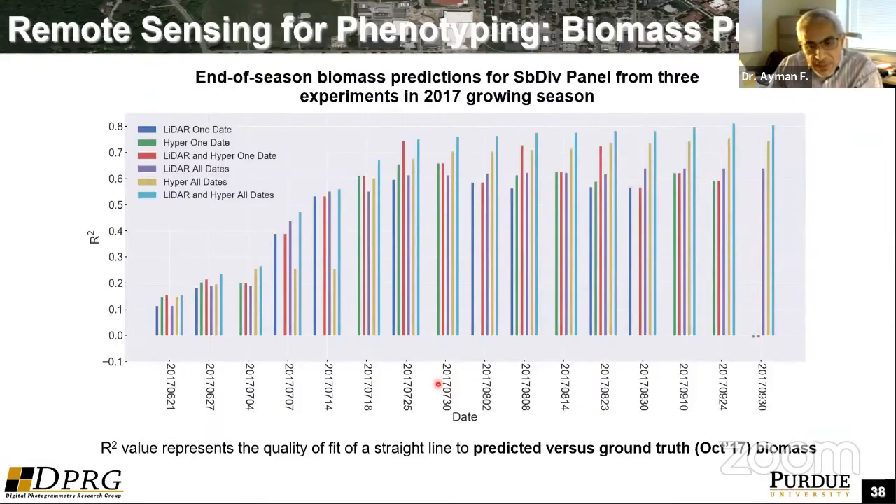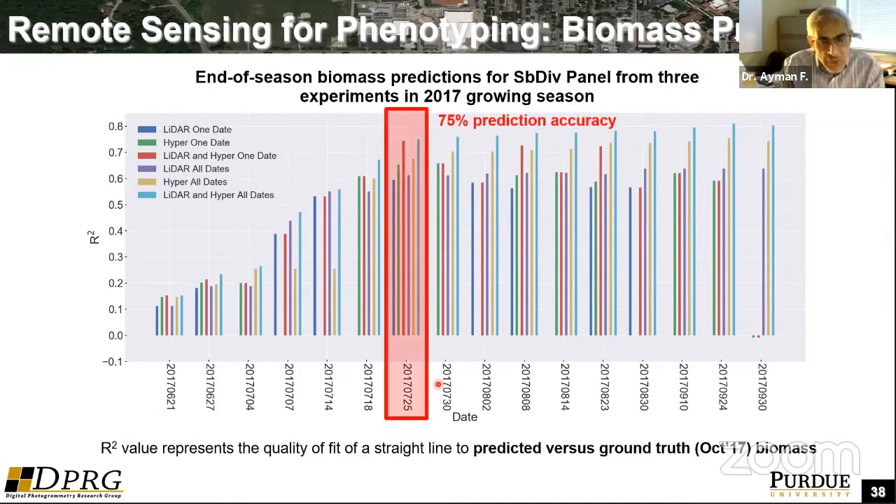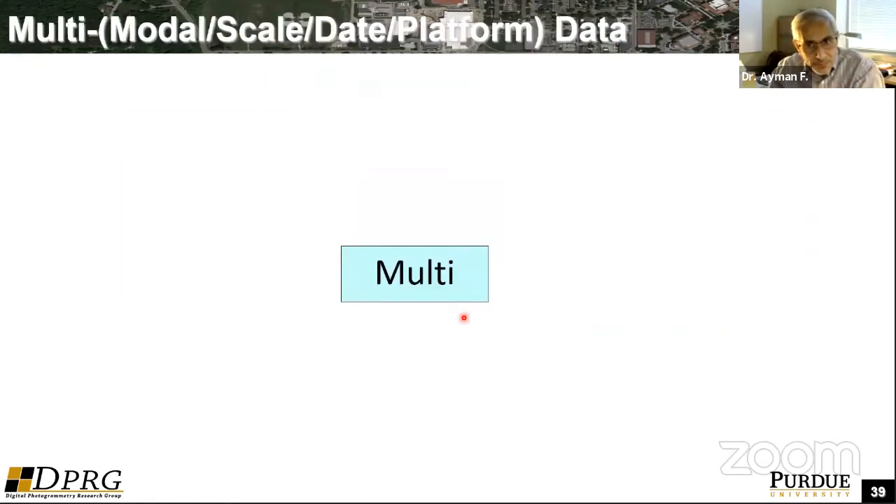So just to give you an example of why this is important, I'm not going to go through the details here, but the key is that if you combine data from this variety of platforms very early in the season, you can make a prediction about the biomass with 75% accuracy. Again, you cannot really make this relatively good prediction of the end of season biomass without taking advantage of the synergistic characteristics of these multi-sensor, multimodal data sets.